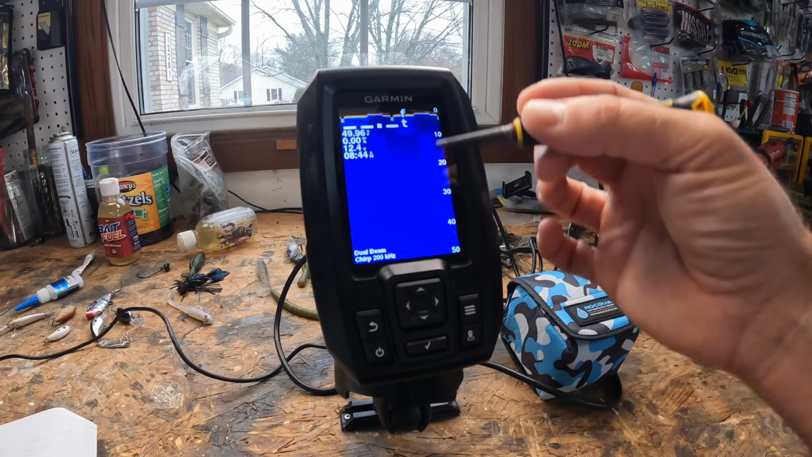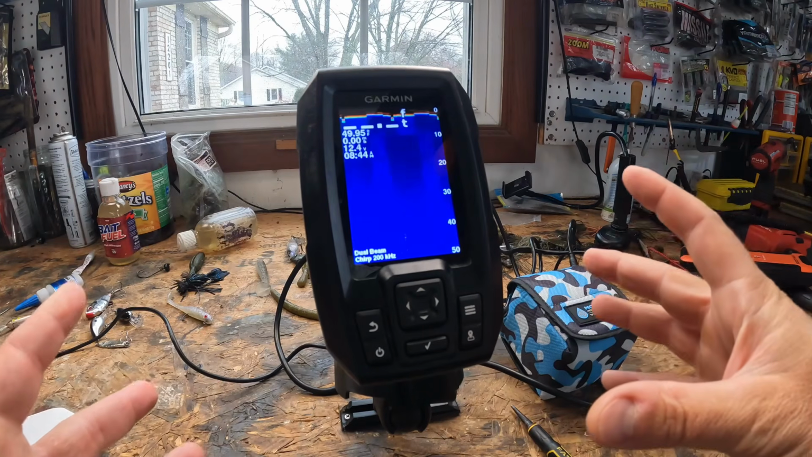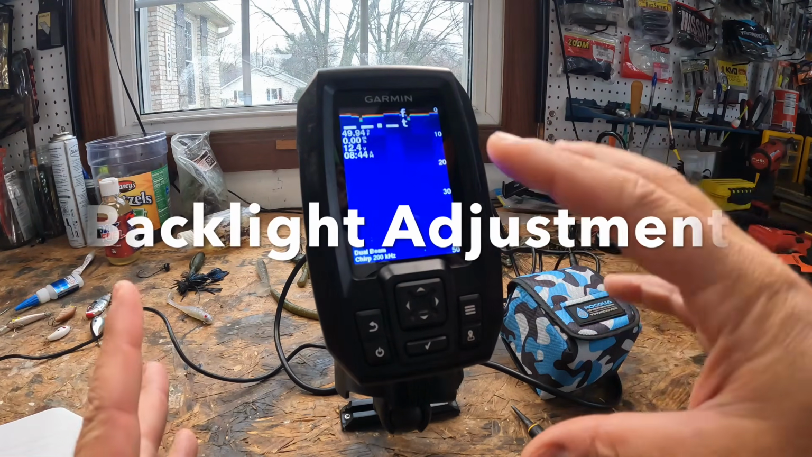So it's going to let you know where they're at within the water column. And this is going to be your depth indicator. Generally, understanding your screen is going to be important. Let's go and hop in now to adjusting the backlight and color mode.